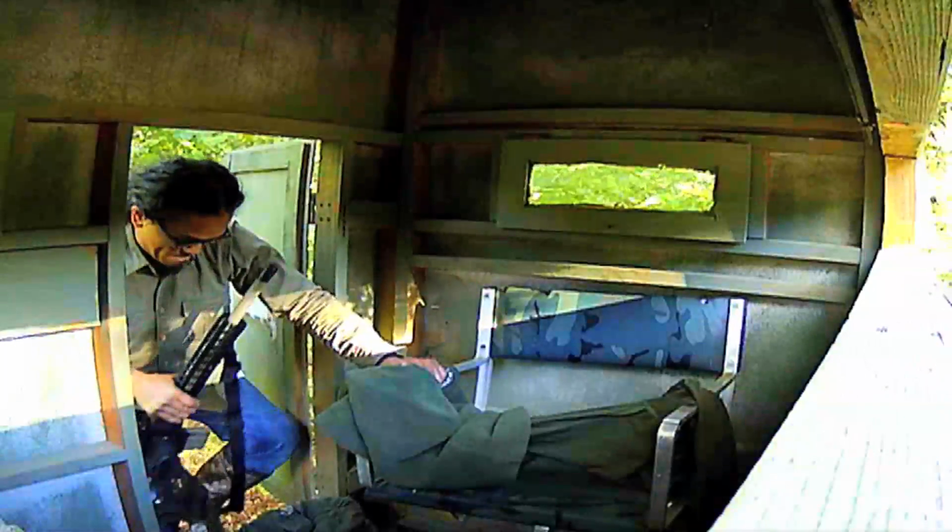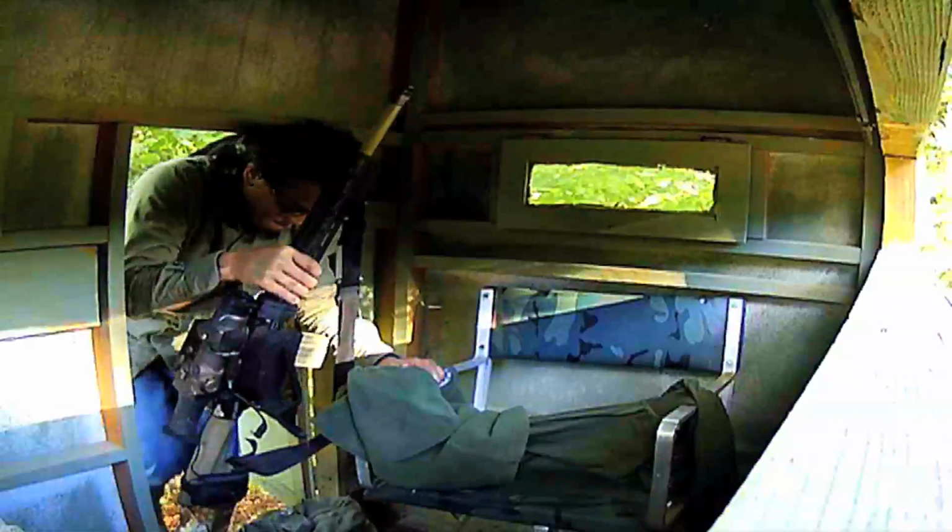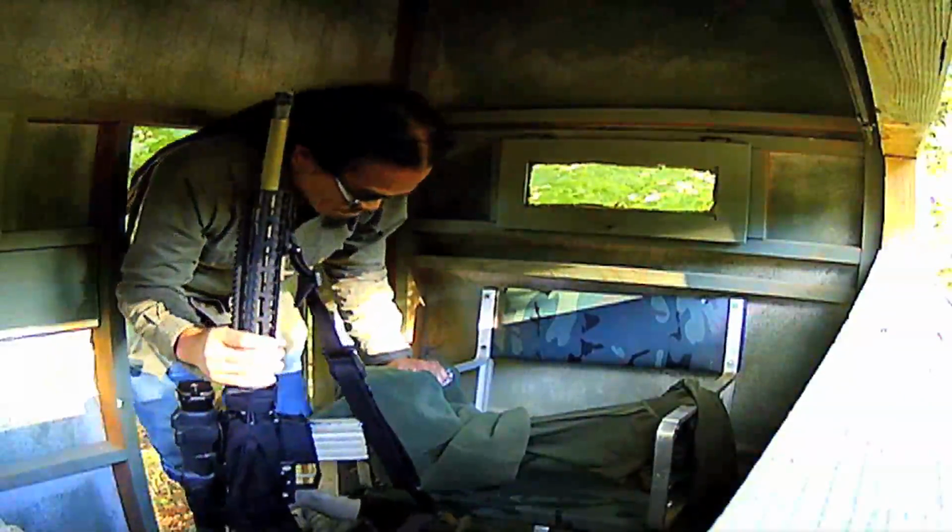Around 6 p.m. we got set up for that evening's hunt, and after negotiating, Sean decided to put me into box blind number 1. Now typically I'm not a fan of hunting out of these boxes, but Sean's never shot anything out of this location, and I was excited for that first opportunity.